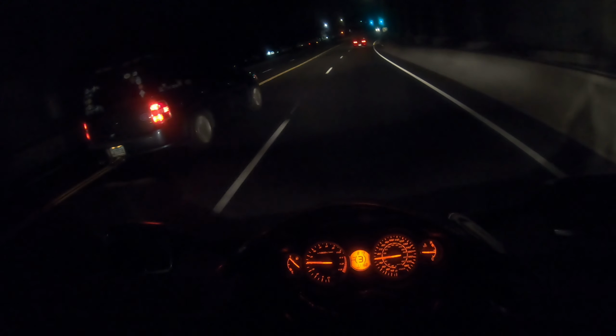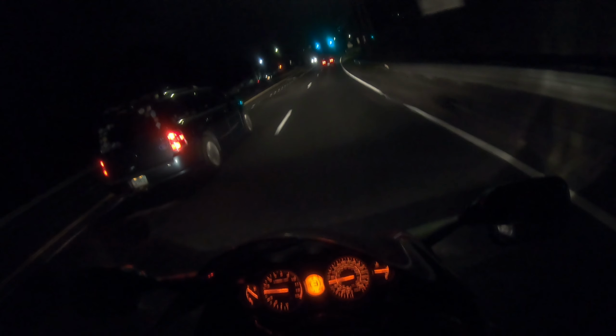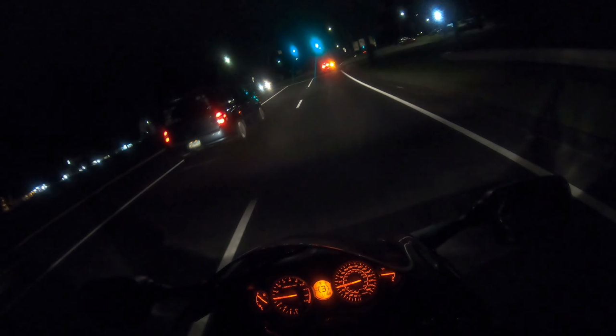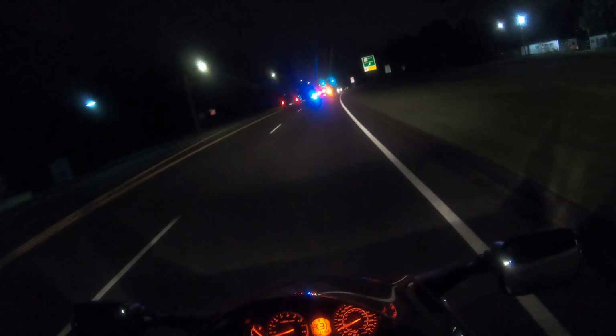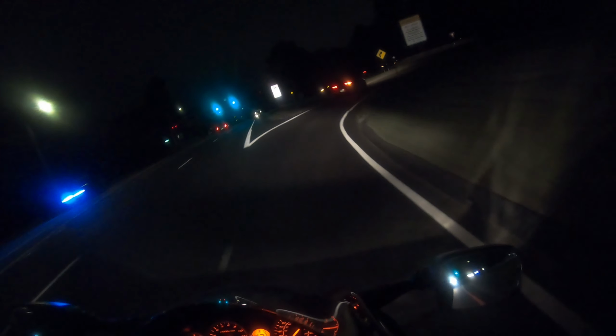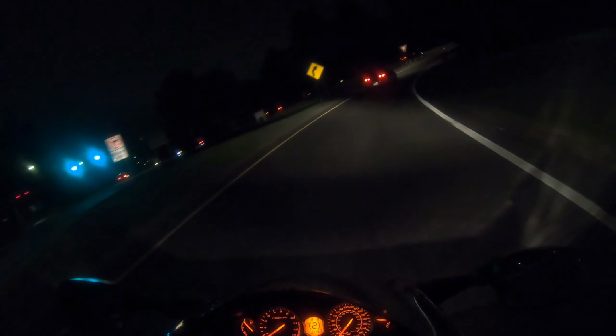Pretty cool to see all the gauges light up, because every time I ride the sun is like smacking me in the face. It's nice and cool and refreshing right now. And I was like, let me do this before those 4 o'clock depressant nights kick in.